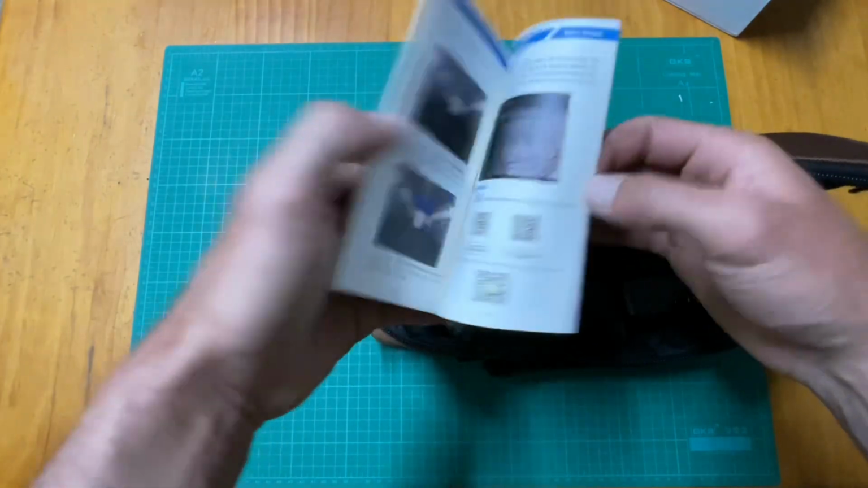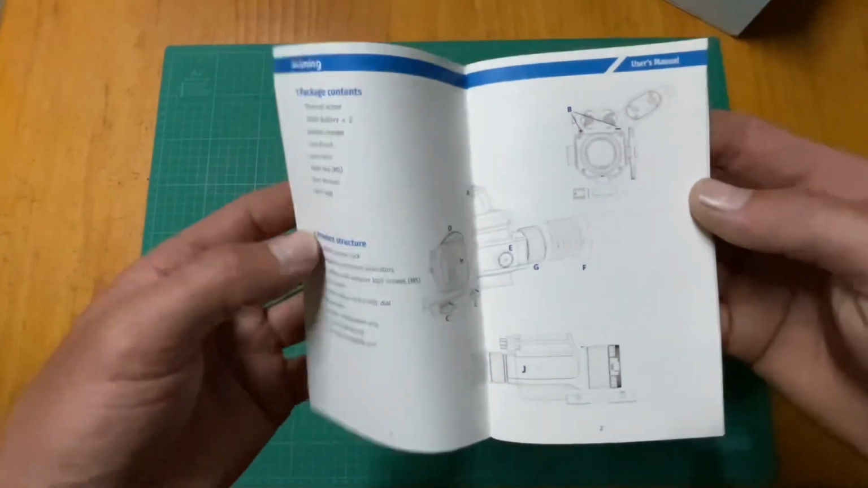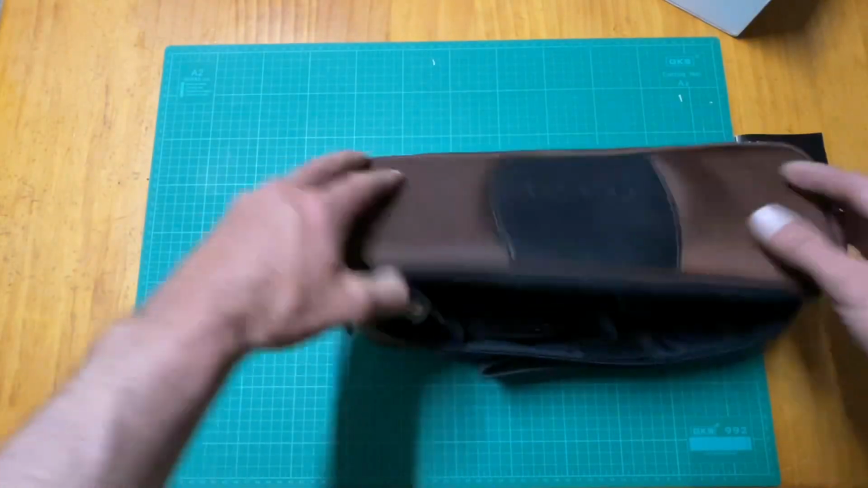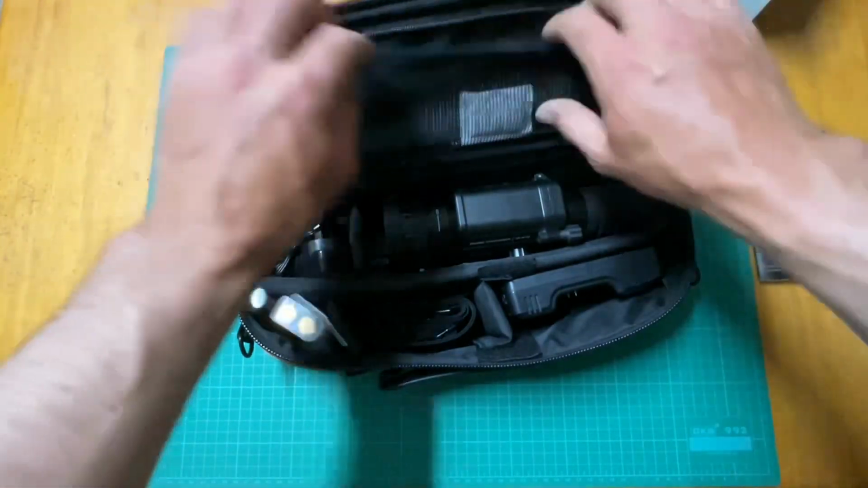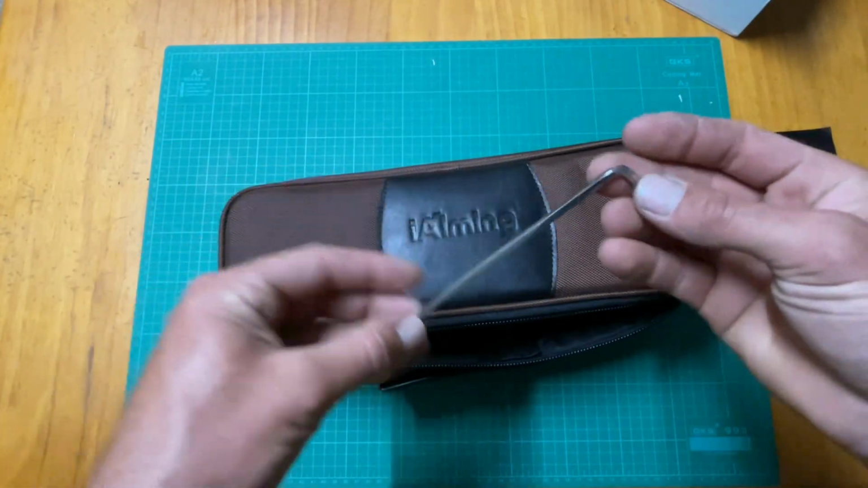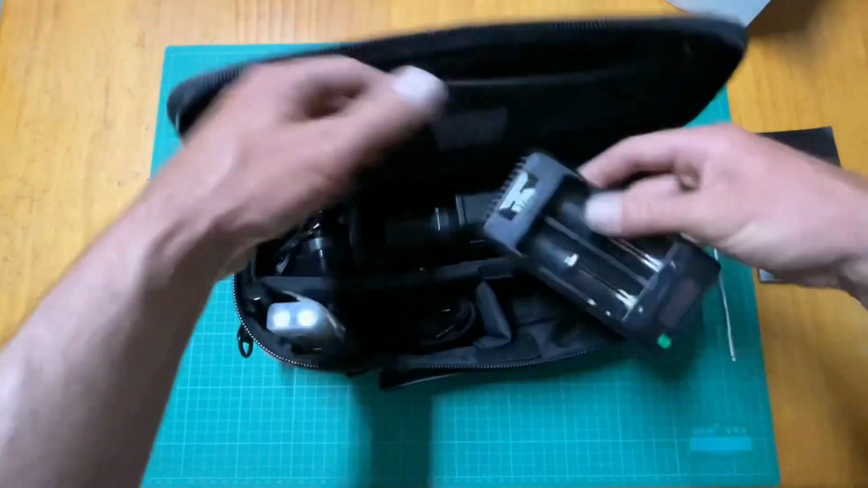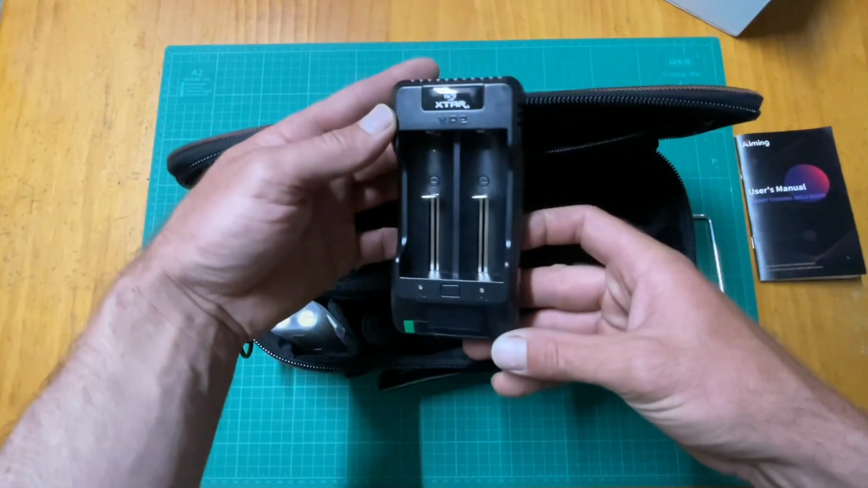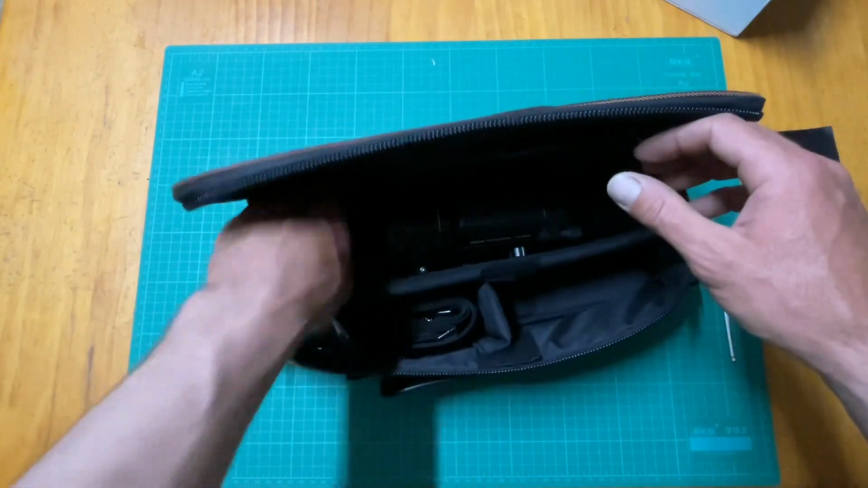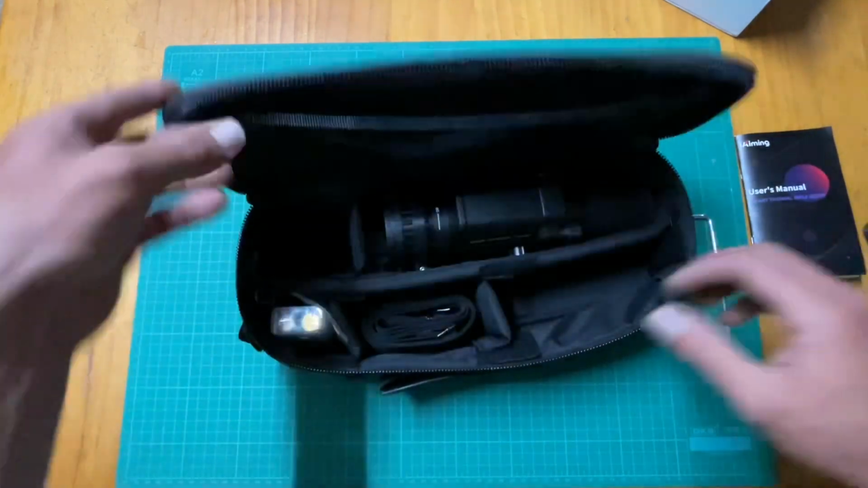User manual. Into focus. Okay, we've got an Allen key for tightening up all the mount. Battery charger. Not a bad battery charger. You can change the input amps, whether you want a faster or slower charge. The adapter,